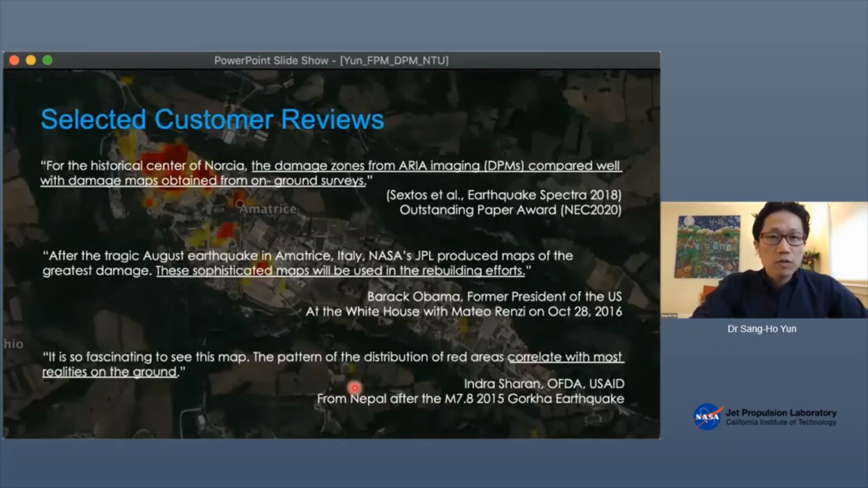Some quotes from our customers. In the background, it shows Amatrice, an old town in central Italy. The Amatrice earthquake totaled some sections of this village. A team of engineers went out and saw that the ground observation really matches well with our damage proxy map. And former President Barack Obama also mentioned our product when he was hosting the former Prime Minister of Italy.